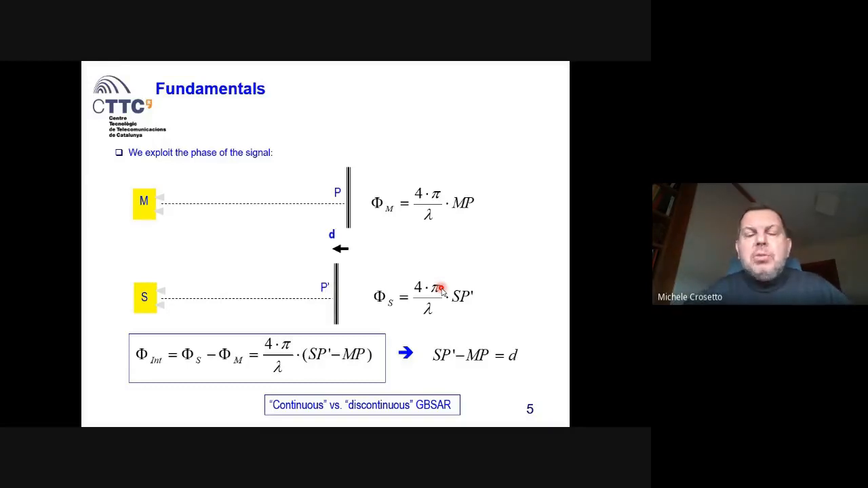While in the discontinuous GBSAR, we use the instrument like we usually use most of the topographic instrumentation. That is, we go in, we install, we make the measurements, we uninstall, we go home, and we come back to the same site after a while, weeks, months, etc. It depends on the kinematics of the object that I am observing.